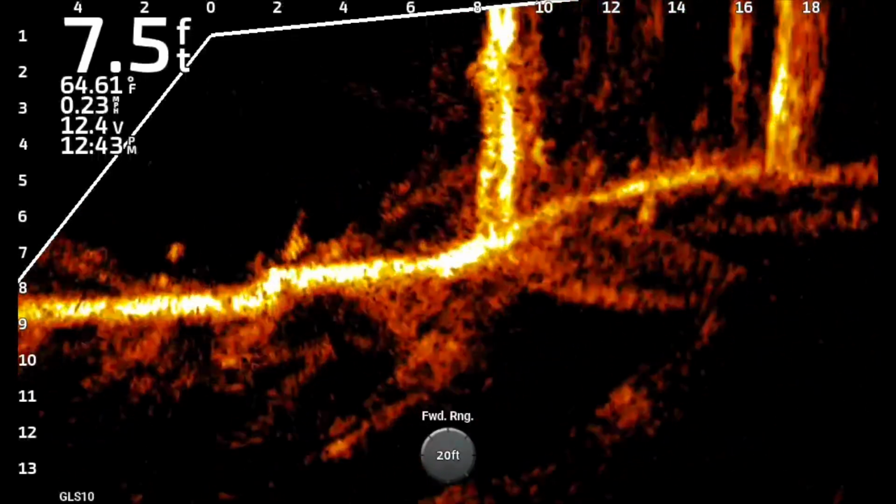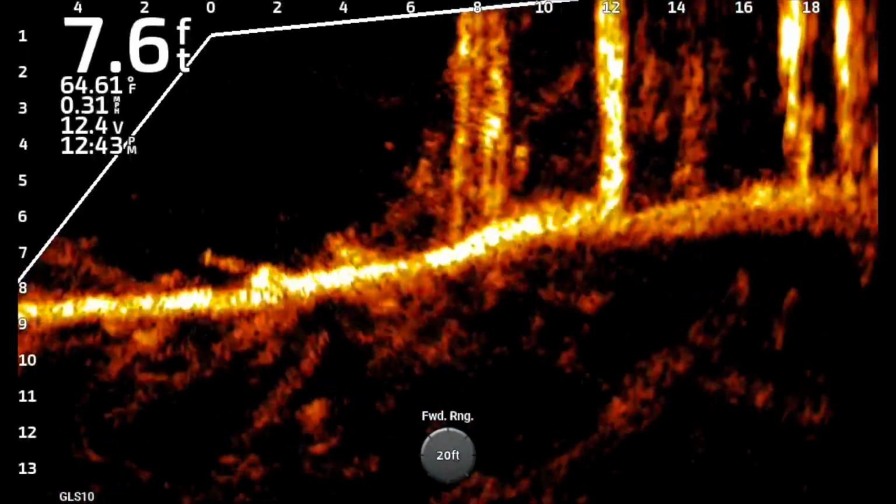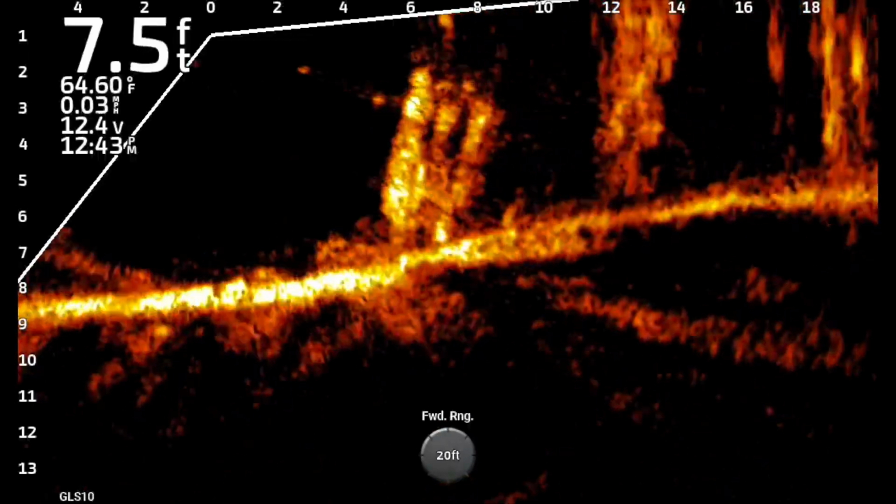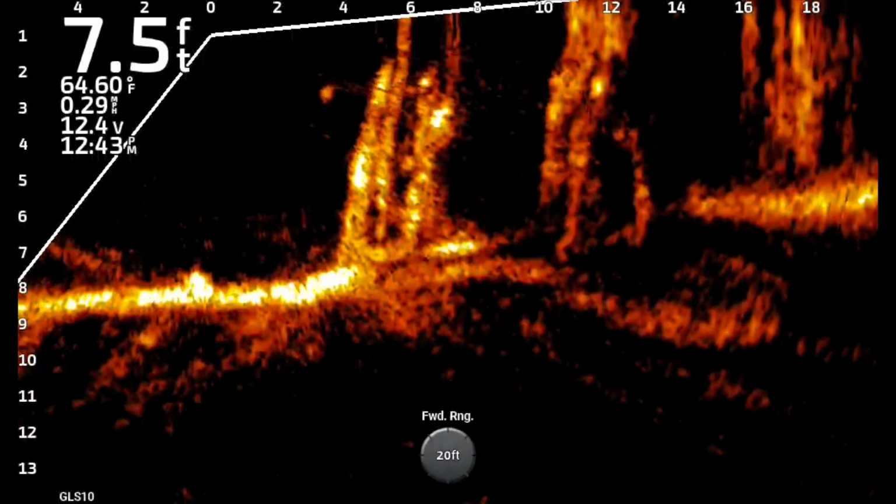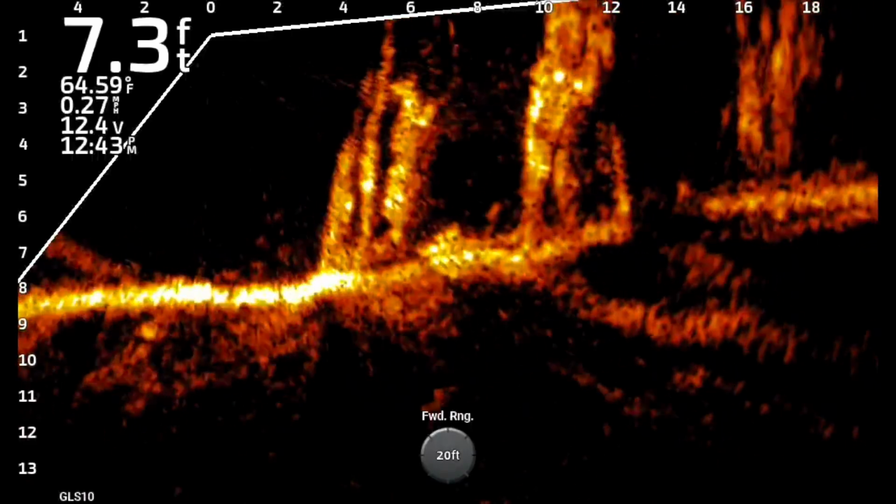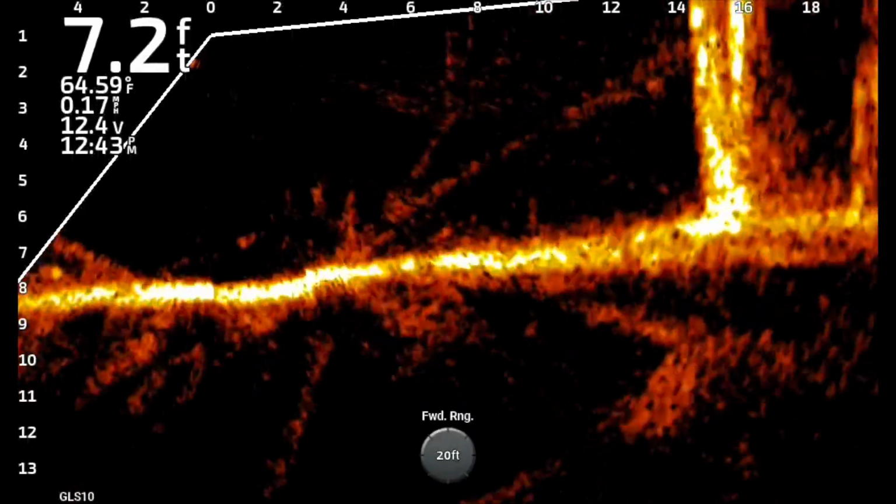Notice, no dead spots. The trees are not coming and going. They're staying good and bright and vibrant the entire time as I'm going by them. But I want you to notice, look at the 12-foot mark. You'll see those crappie right there. That is what you're looking for, but he's right in a rib, so you've got to have your settings set correctly.